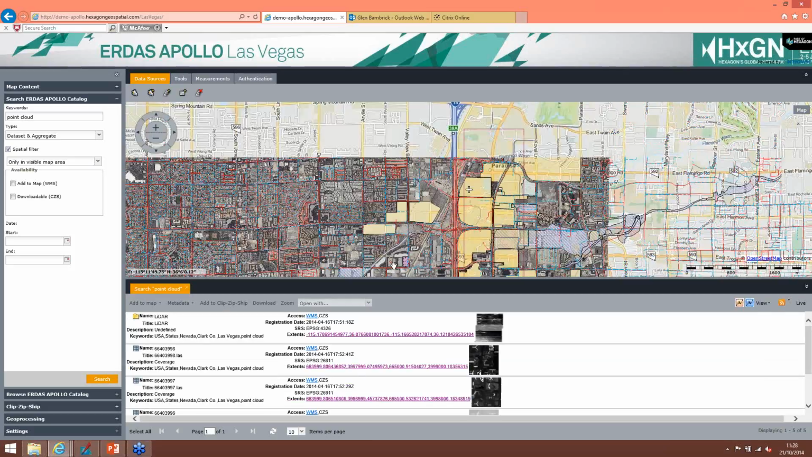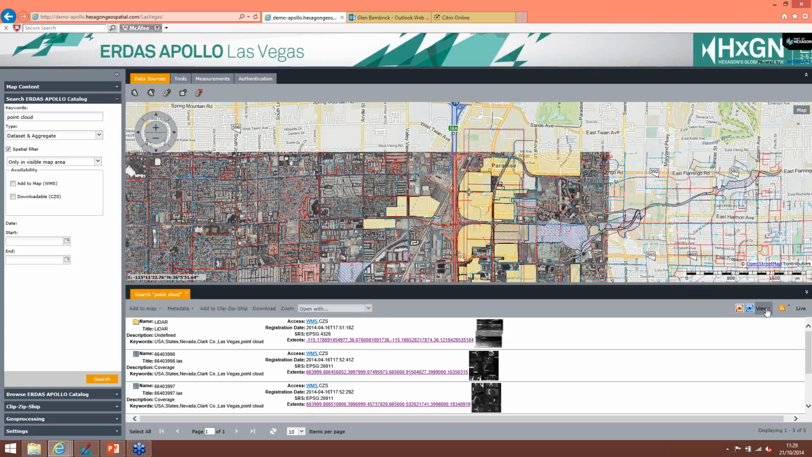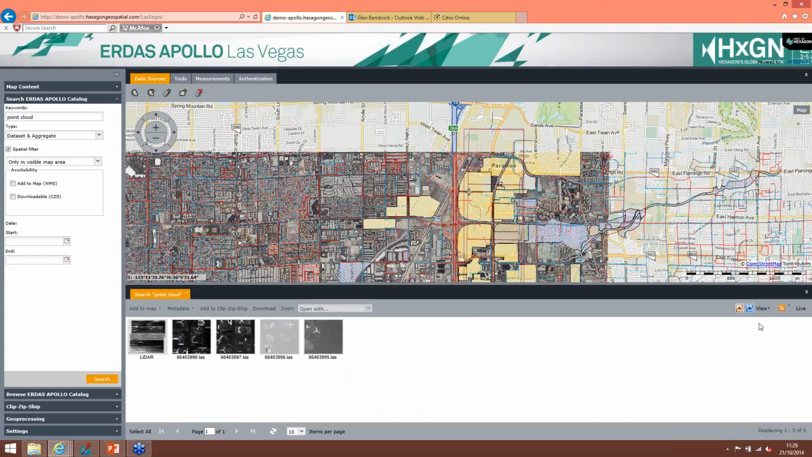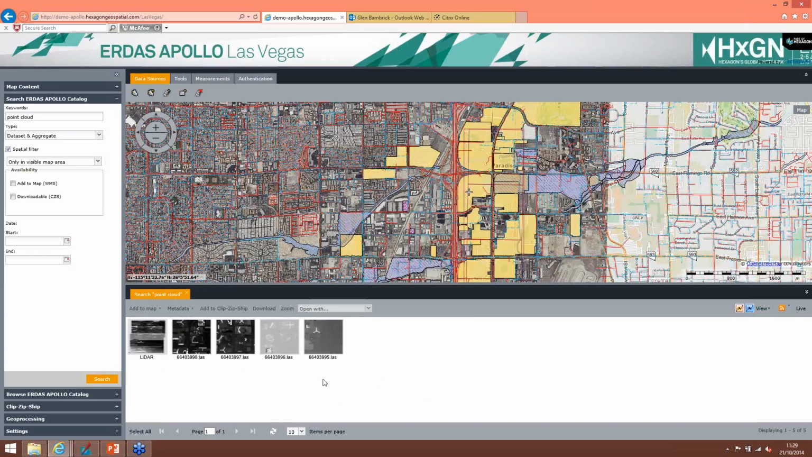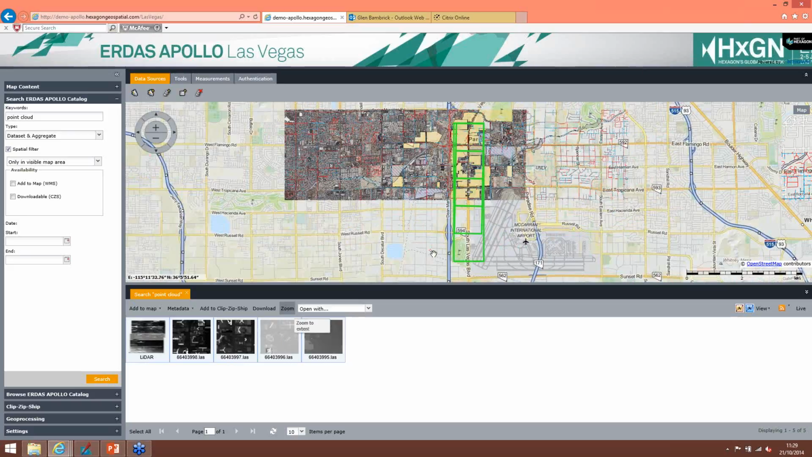So you can see in my control here now, I have the data has come back, all in a list with some simple metadata. And you can see you can have them in a list control, or I can say view them as thumbnails, and then they'll appear as just some simple thumbnails. So then I can click on the 5 bits of information, and I can zoom to them. And it'll show that data, and you can see in the center of the map here, they have now highlighted